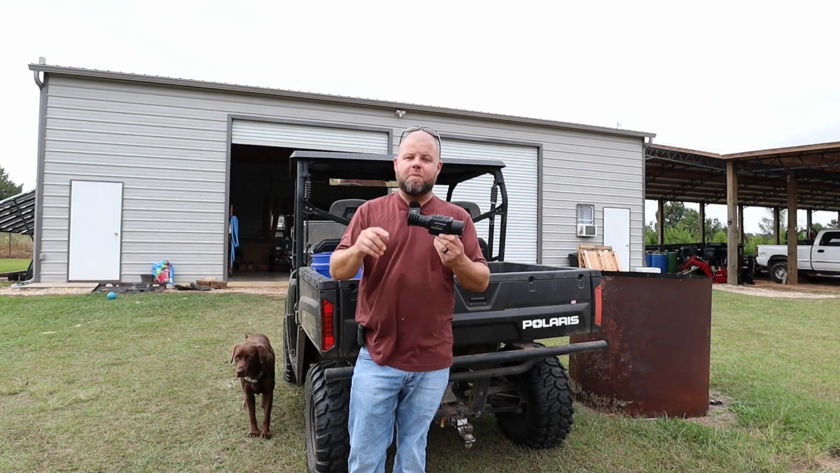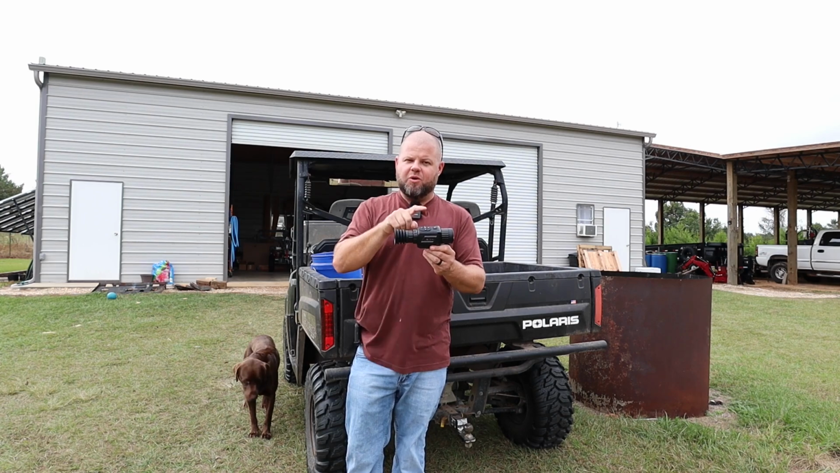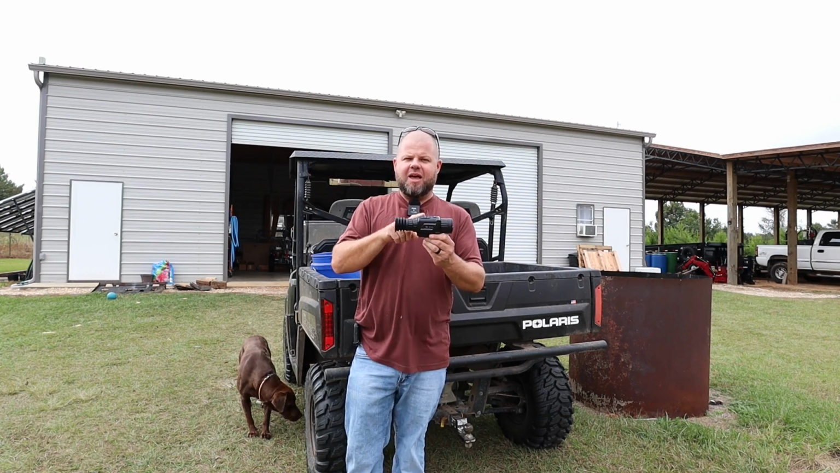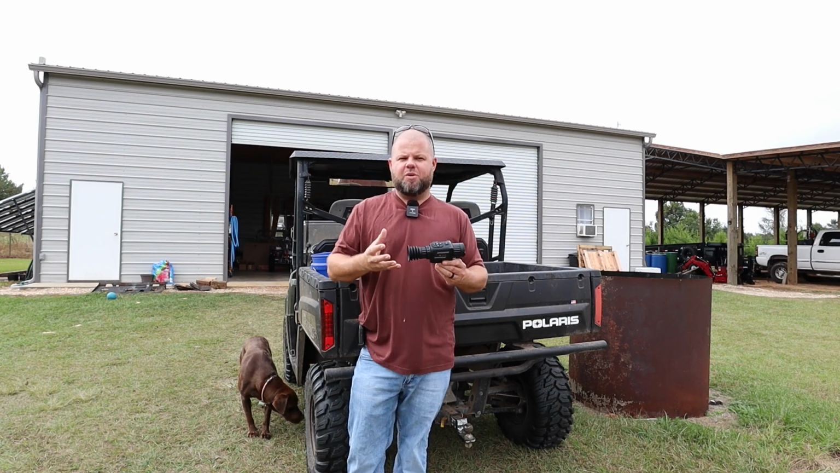It can be a bit cumbersome. You can accidentally go in the wrong menu, the wrong reticle menu. You need to go on the one for sighting in and aiming, and you can wind up making adjustments and not see anything downstream. I've got to wonder if that's what some people are doing.